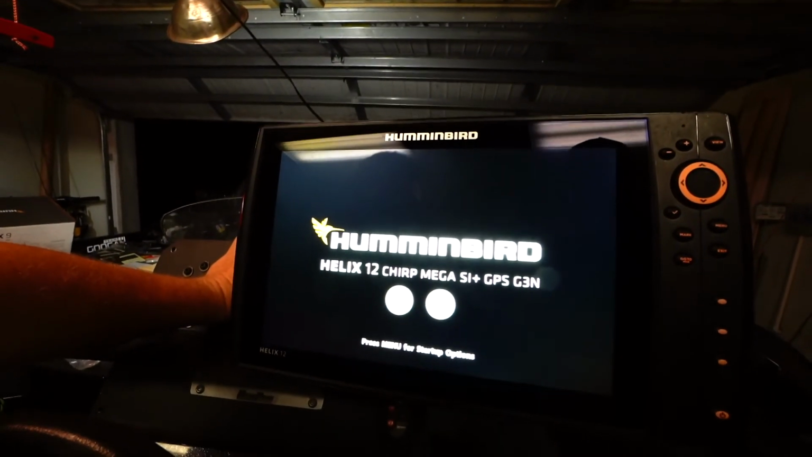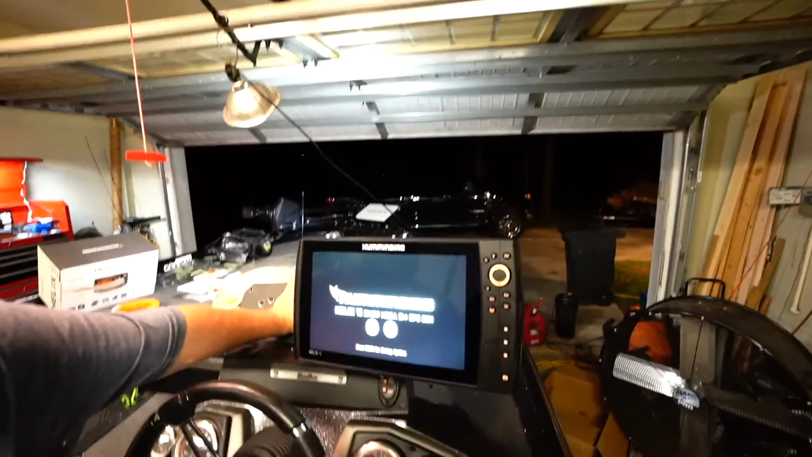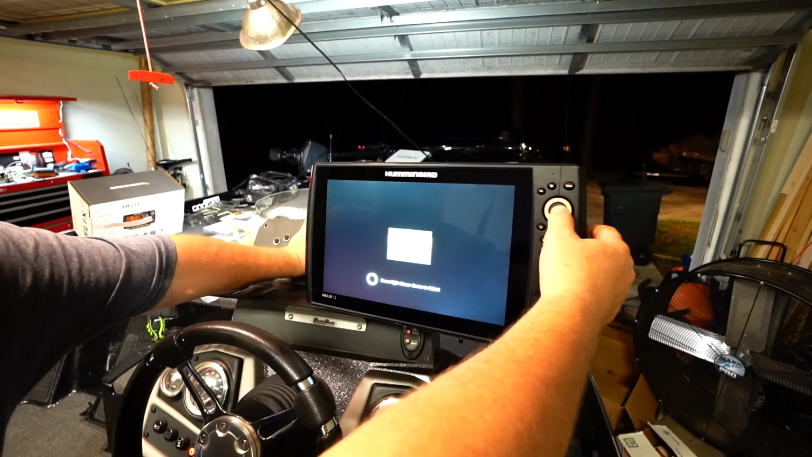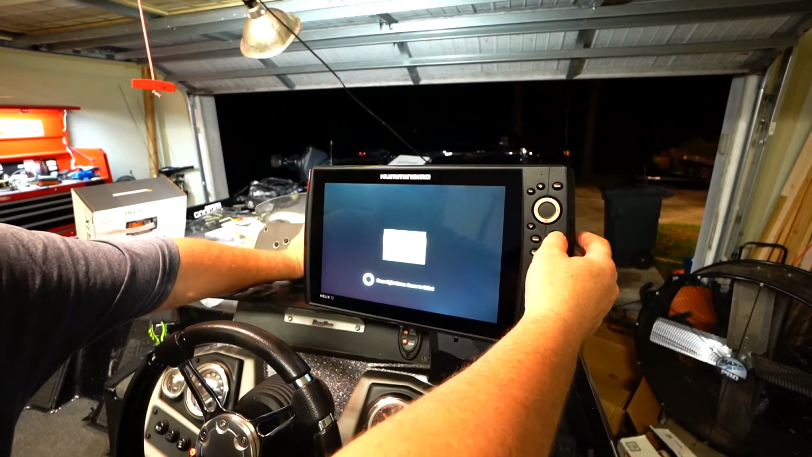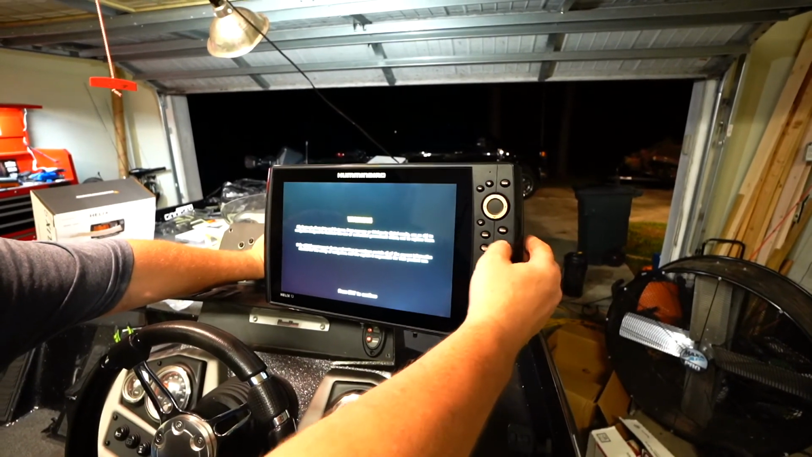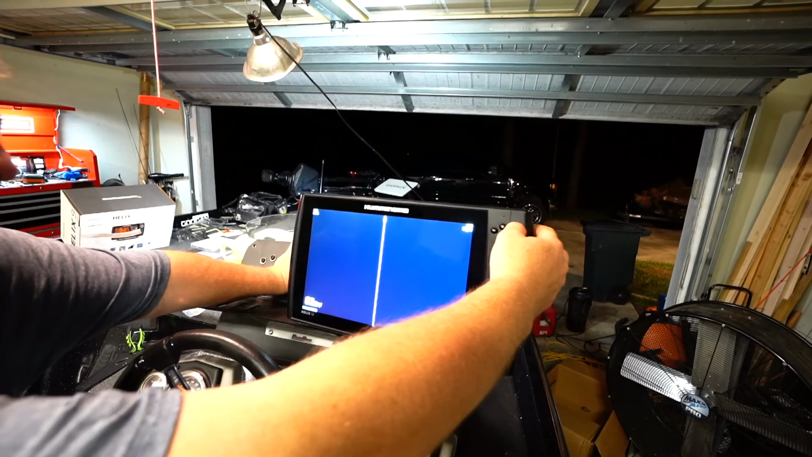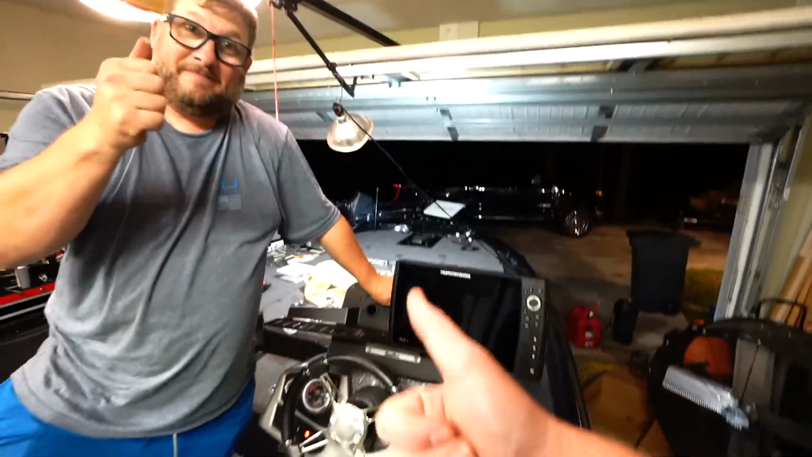Here we go. Menu. Do we need startup options? Normal? We don't need simulator. Yeah, normal. Press that check mark, maybe? There it is. Okay. And then I know you hit view for different views. That's side scan right there. Yeah, that's side scan, sorry. All right, it works. Good to know it works.